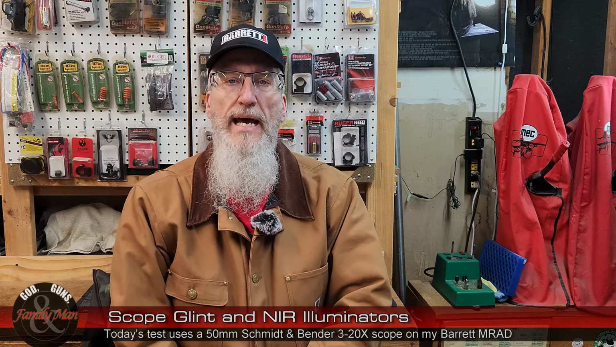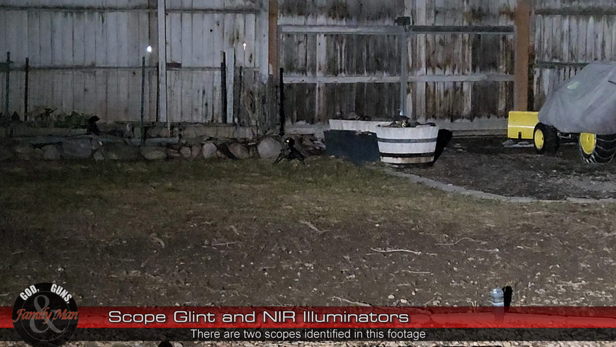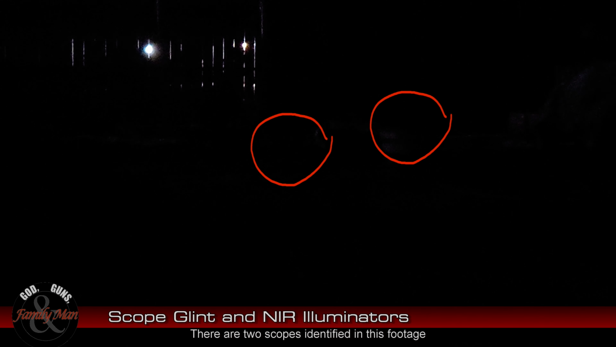Let me explain. With the rise in night vision optics, near-infrared optics, and near-infrared illuminators, the possibility of detecting a scope or scope glint is actually a very real consideration at night. And the way that it works is like this. Now, you may not have known what you were supposed to be looking at in our lead-in footage, but let me go ahead and explain.